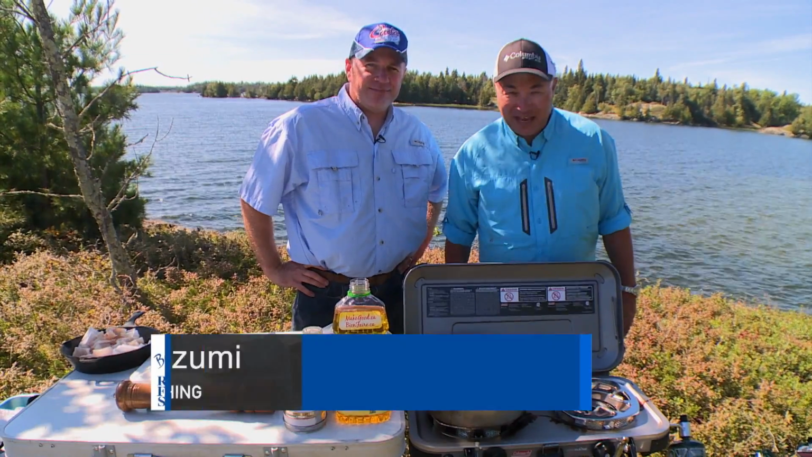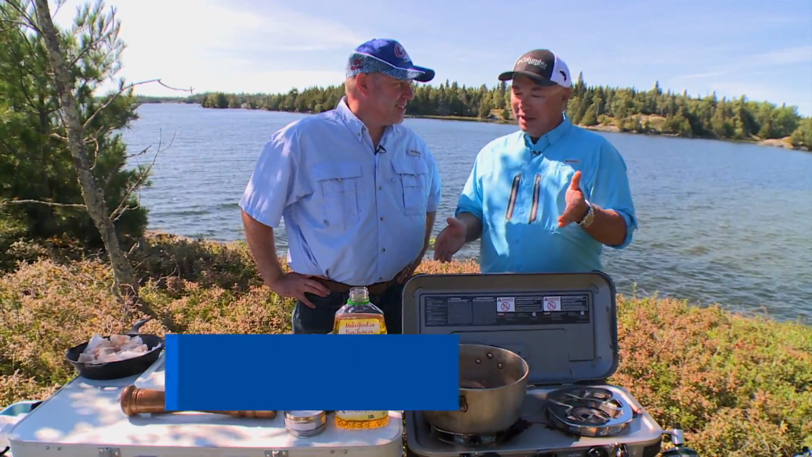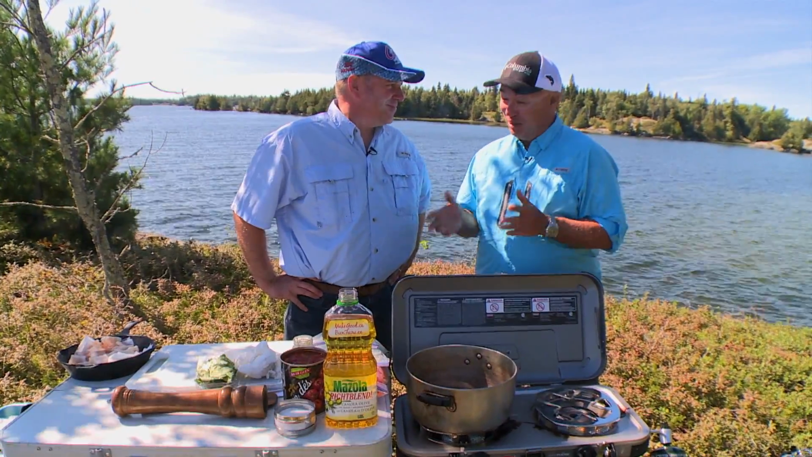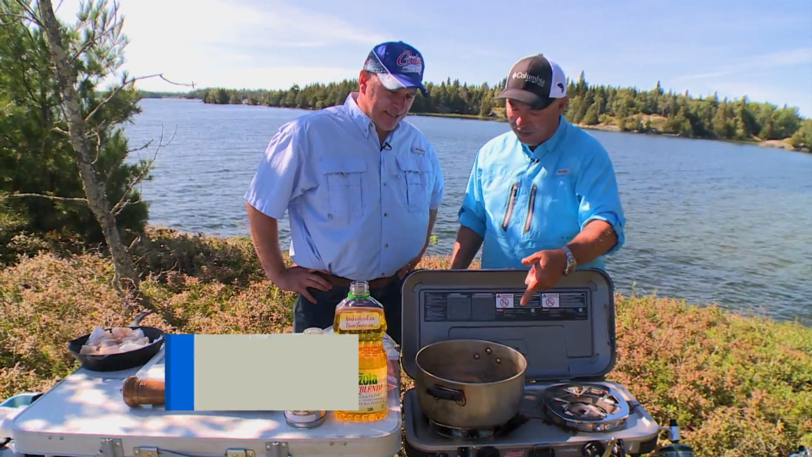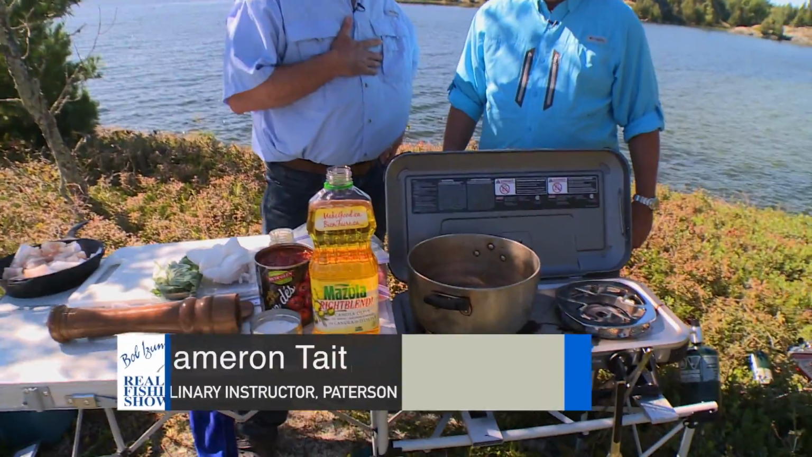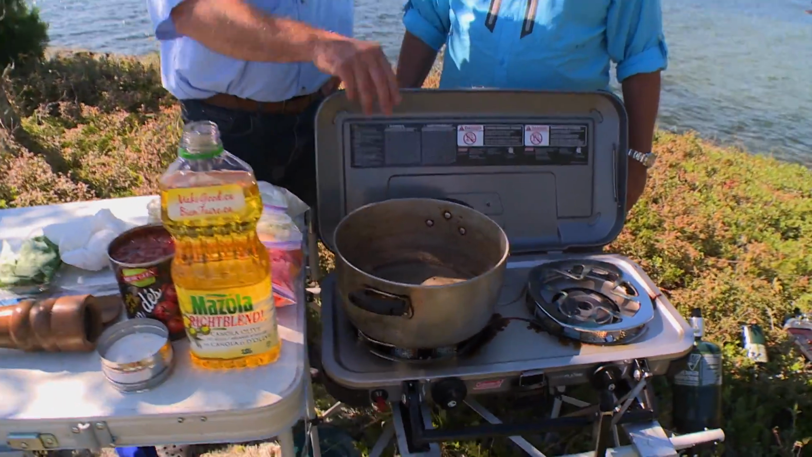I'm here with Chef Cameron Tate, and we're on the beautiful shores of Lake of the Woods. And Cameron, we've been eating like kings up here. Every time I get around you, we eat very well. You are an amazing cook. Now, what are we doing here? I see a pretty well-worn pan. Yeah, this pot here, kind of sentimental to me. This is my grandmother's pot. Take a guess how old you think this pot is?